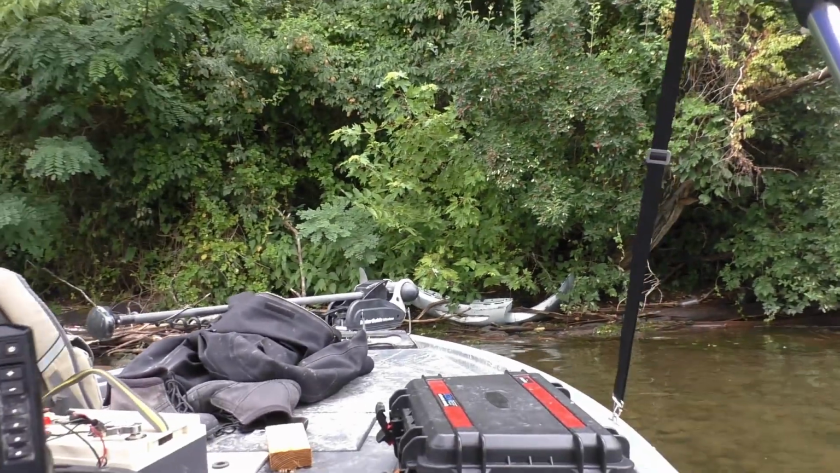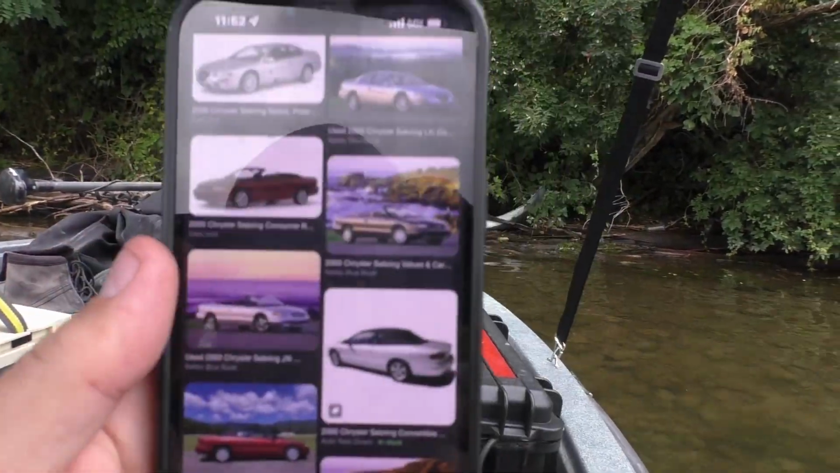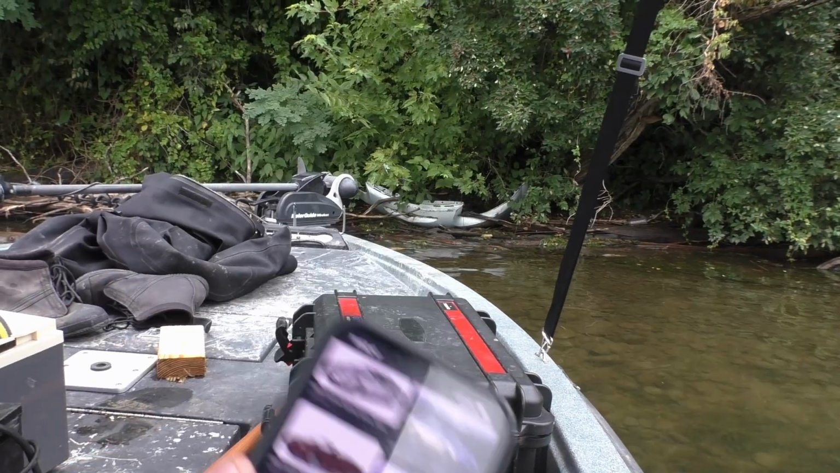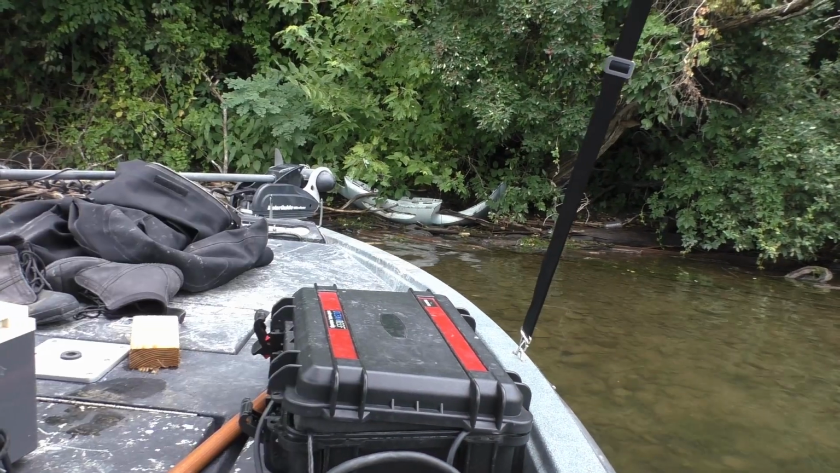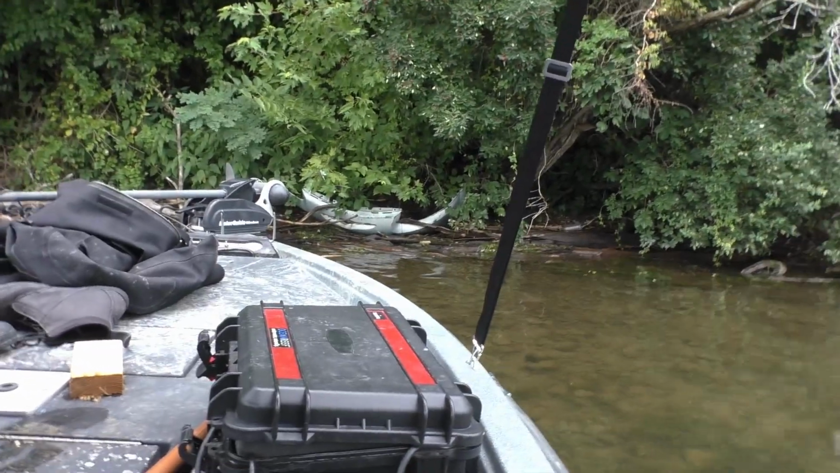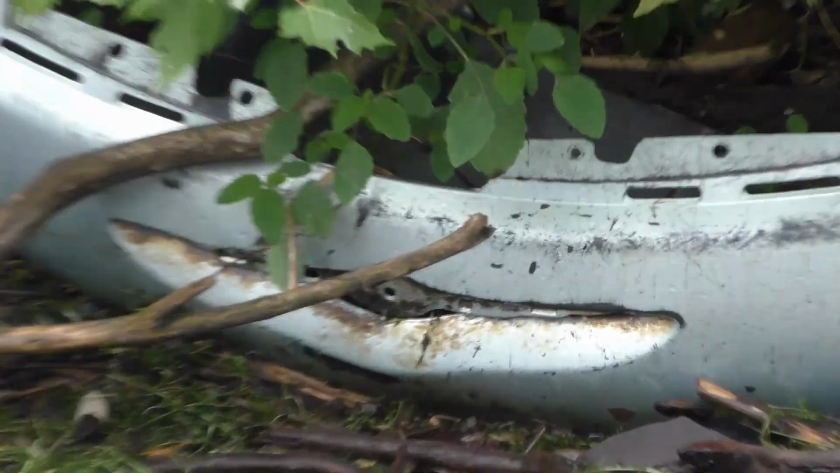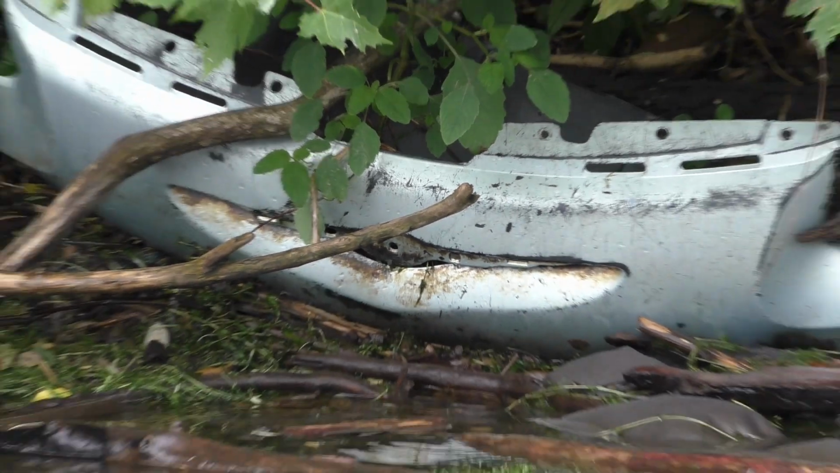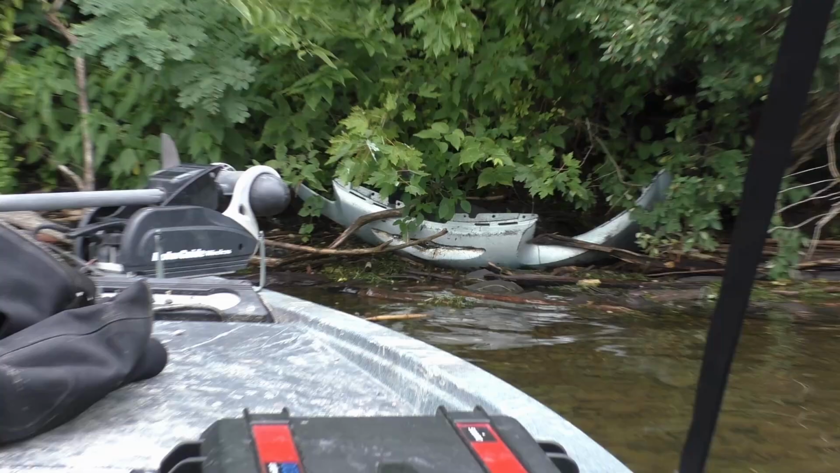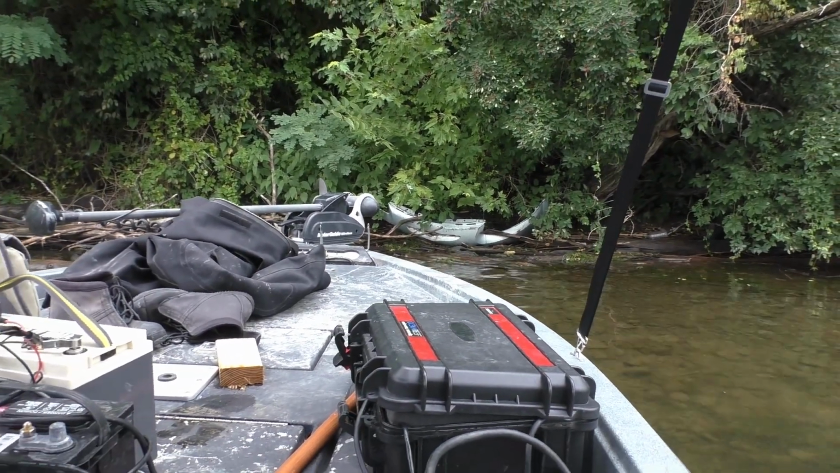All right, false alarm on this one. It's definitely not the color we've been looking for, but I got online, I was looking at Chrysler Sebrings, and I don't know if that's a Chrysler Sebring, but it definitely has the Chrysler logo area on the front of that bumper. Look really close. Yeah, that's a Chrysler decal area. There might be a Chrysler Sebring laying around right here. We'll look around, make sure, but not our car.